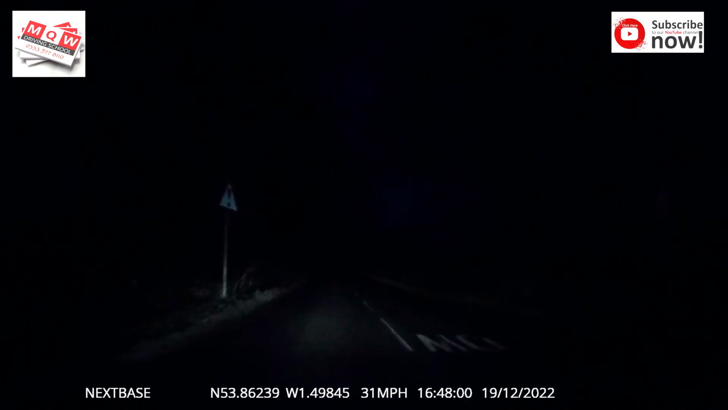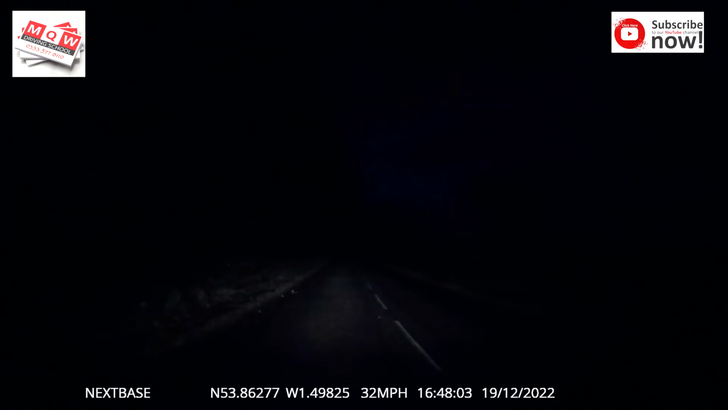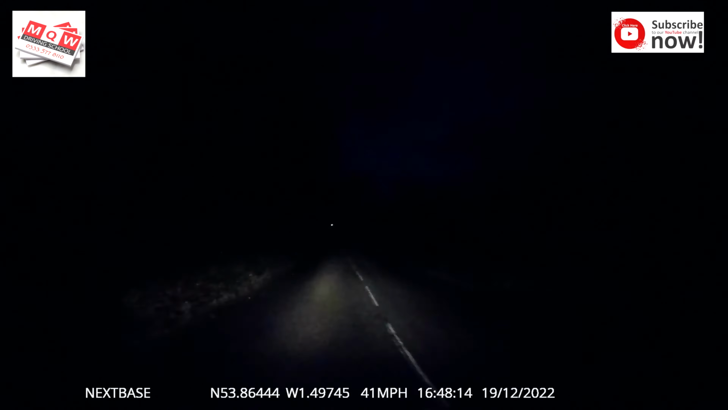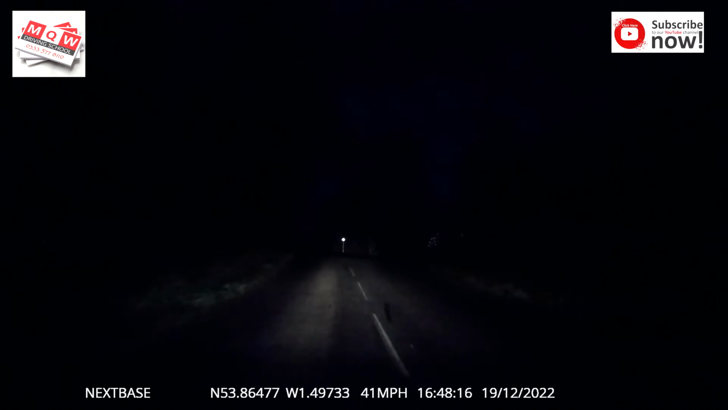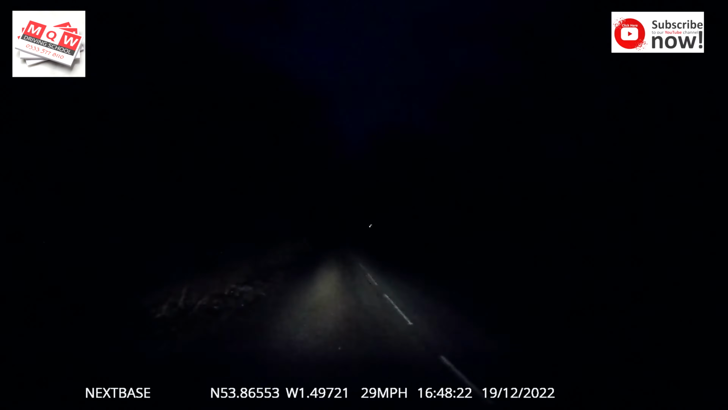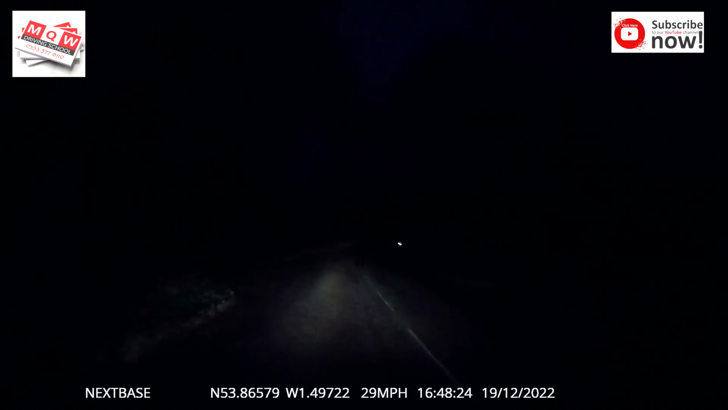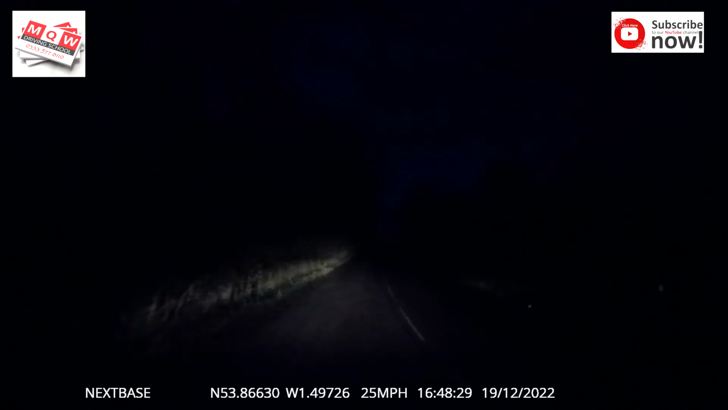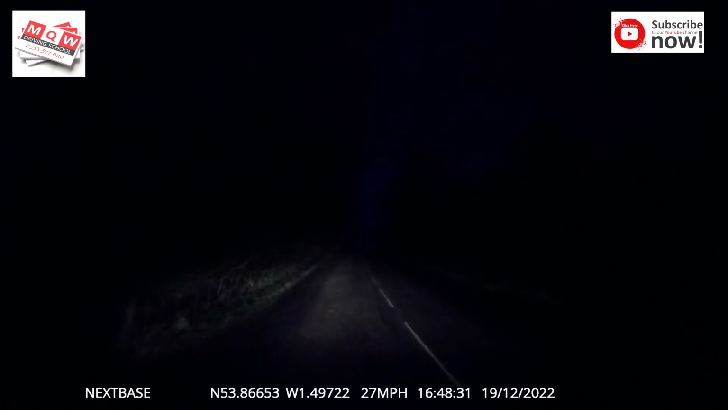So if no one is coming from the front, you go from dip beam to high beam, full beam. And as soon as you see any pedestrian, livestock, which is animals, or an oncoming car, you dip your beams again. Focus on the front of the car and the white line on the right. Look for any speed sign, look for any triangle warnings. Focus on the line of the road, which is the center line, and focus on the grass on the left.